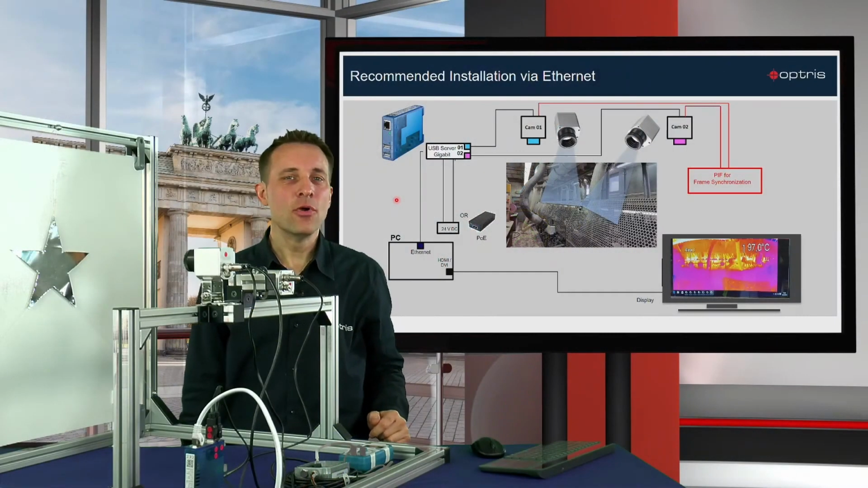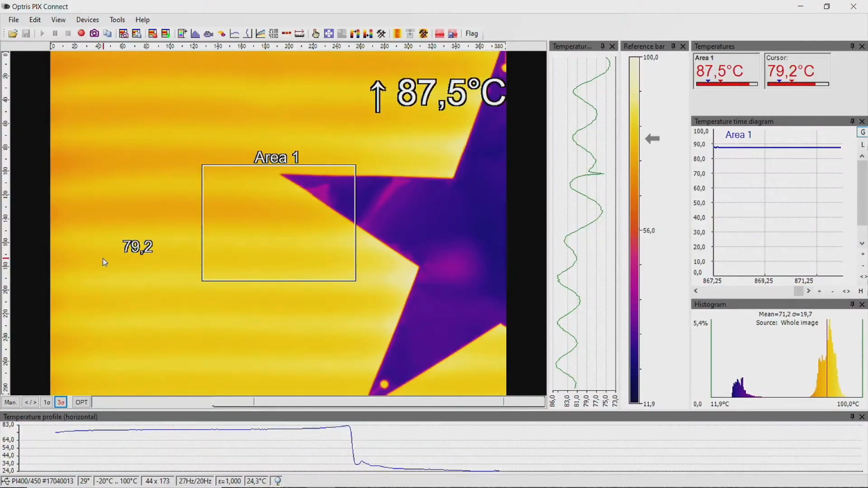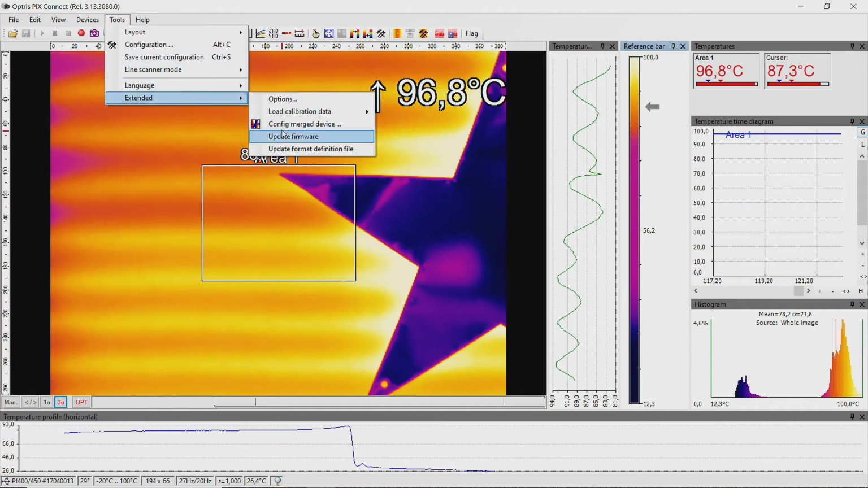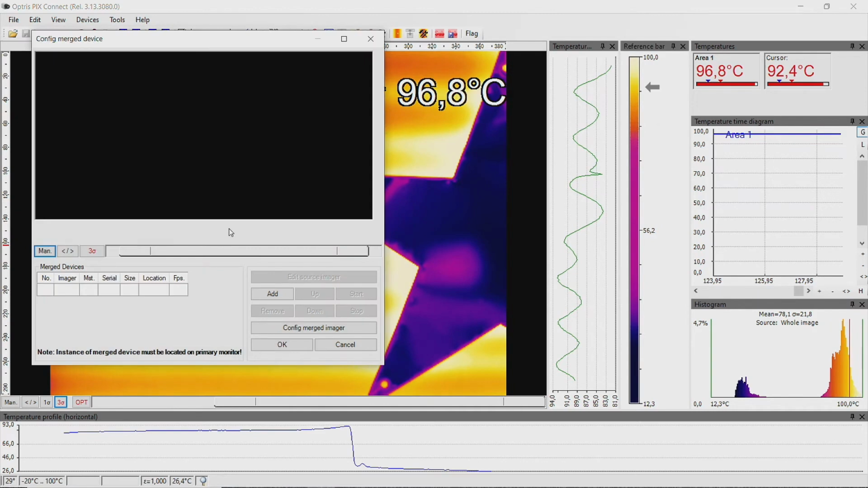To set up the merging mode, open the PIX Connect software, having connected all of the cameras. Go to Tools, Extended and Config Merge Device. A message will show up that the device will be interrupted. Press OK and the Imager Merger configuration window will open.